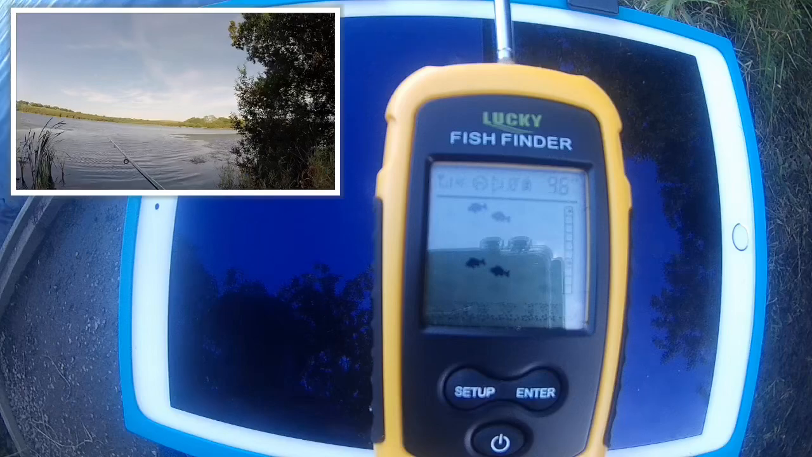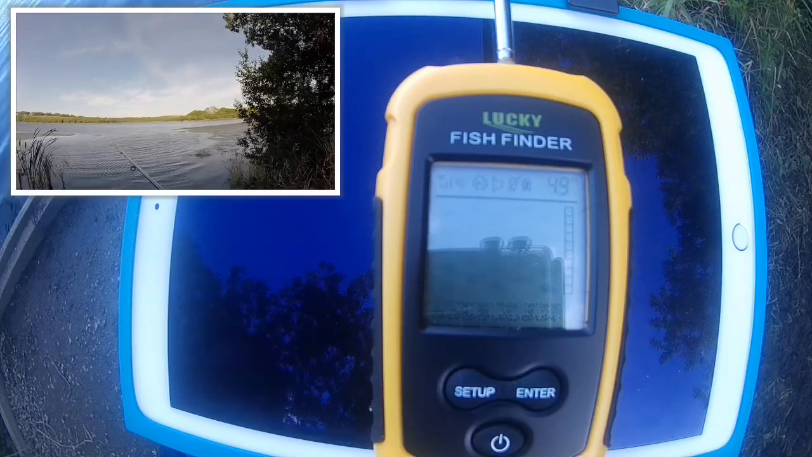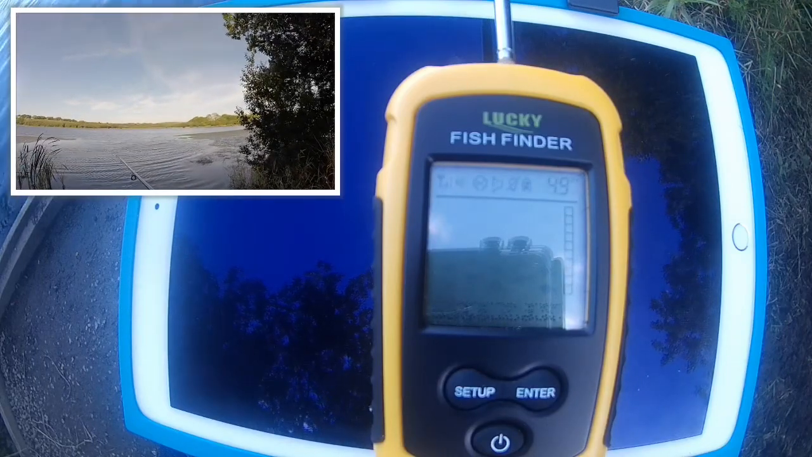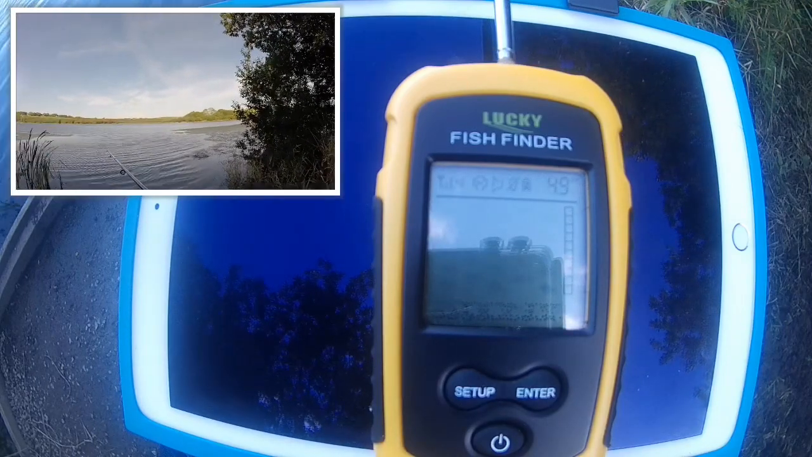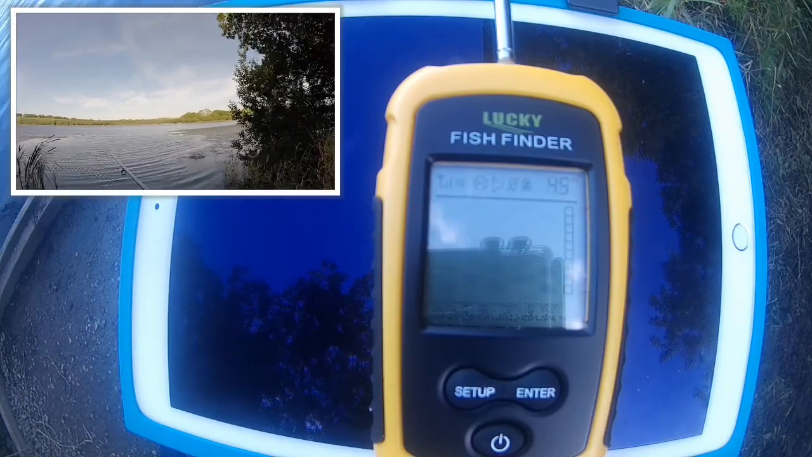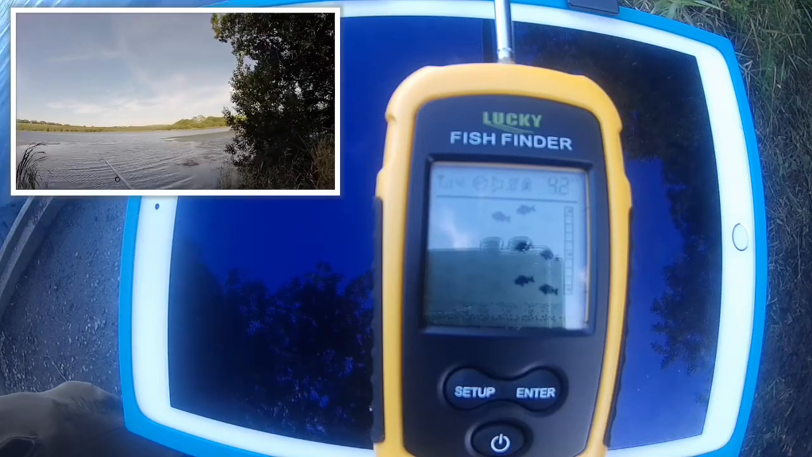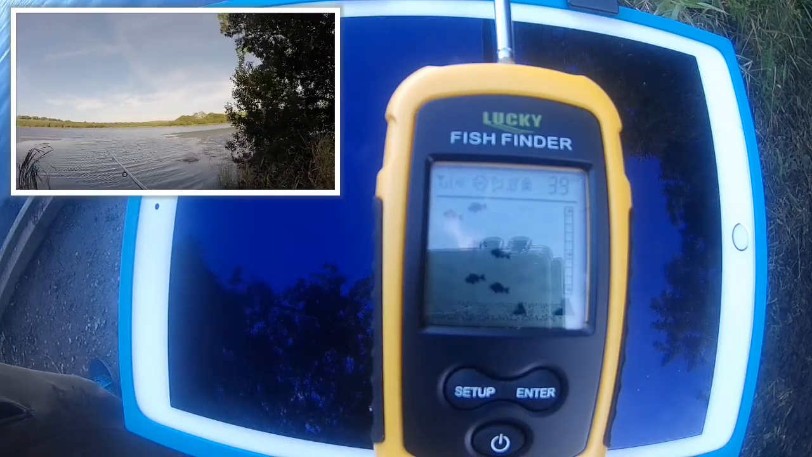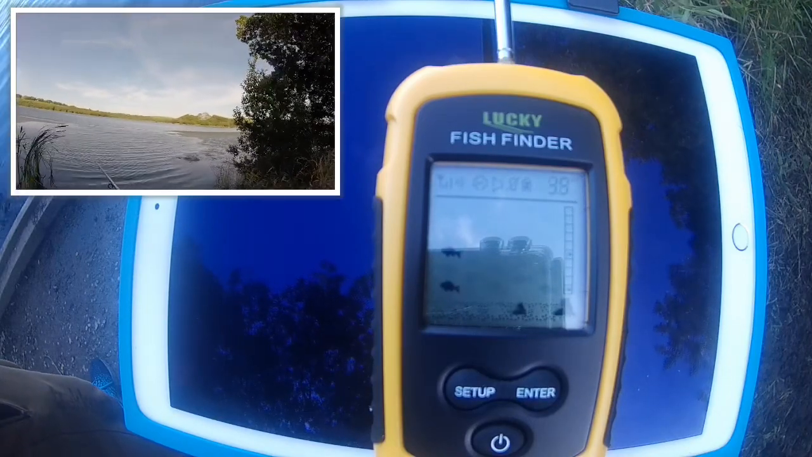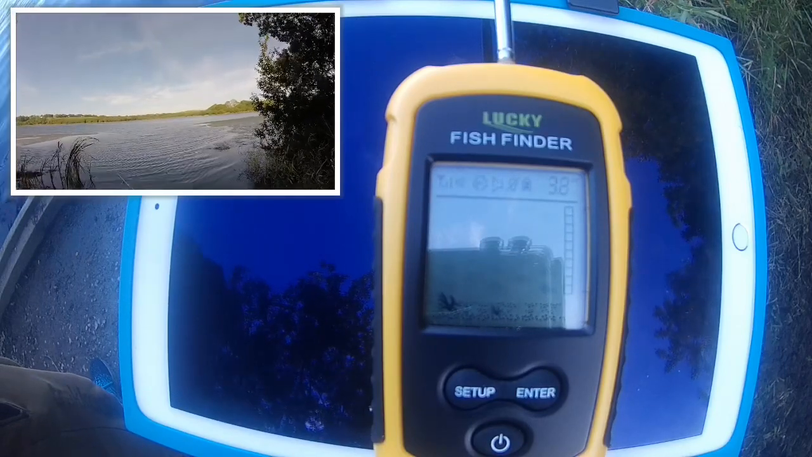So at the moment it's showing an awful lot of fish and very little weed. So I think what it's trying to differentiate between is the fish and the weed. I think it's thinking that the weed is actually the fish, and possibly the weed symbols down the bottom is actually what it's trying to show as fish. So it's a tough one, because you know, although it casts the same as the deeper, it works at range